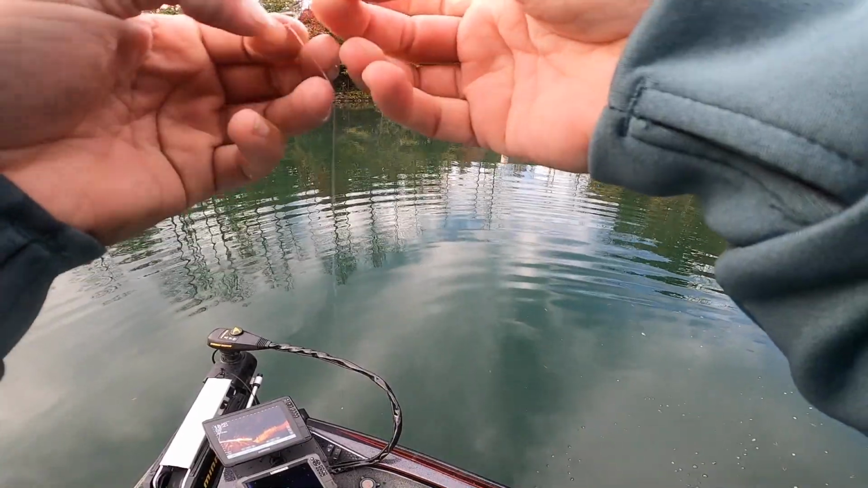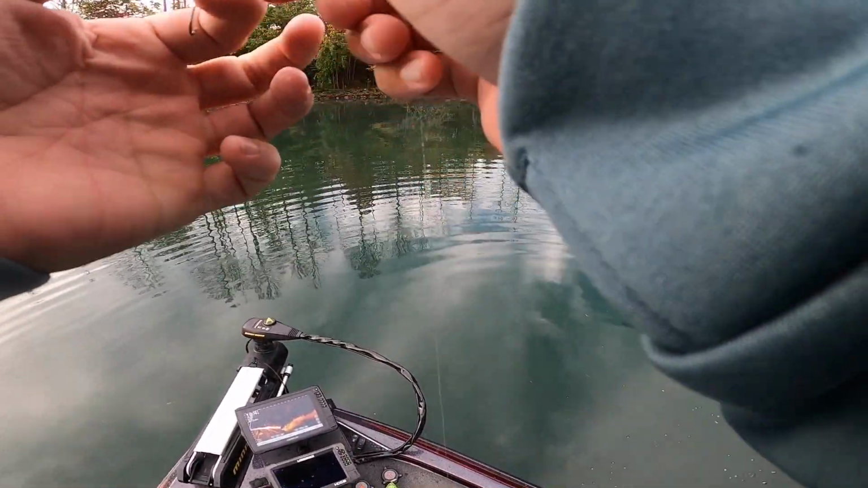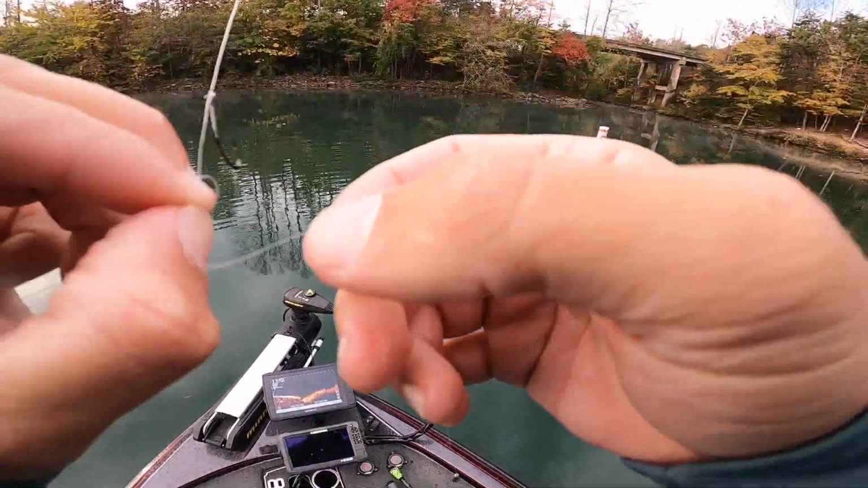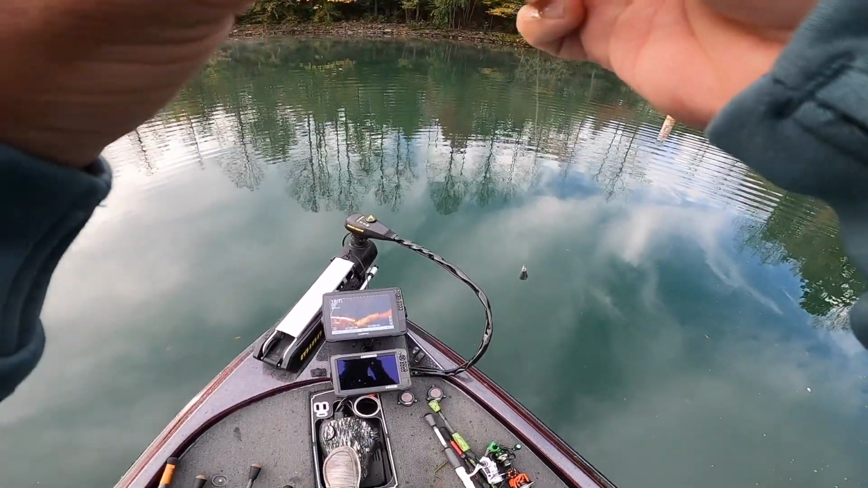But I've never really caught a super big fish right here anyways. Biggest one I've ever caught here is a 3-pound largemouth, so this isn't even my big fish spot. I can't wait to go up to the big fish spots. That's gonna be nuts.